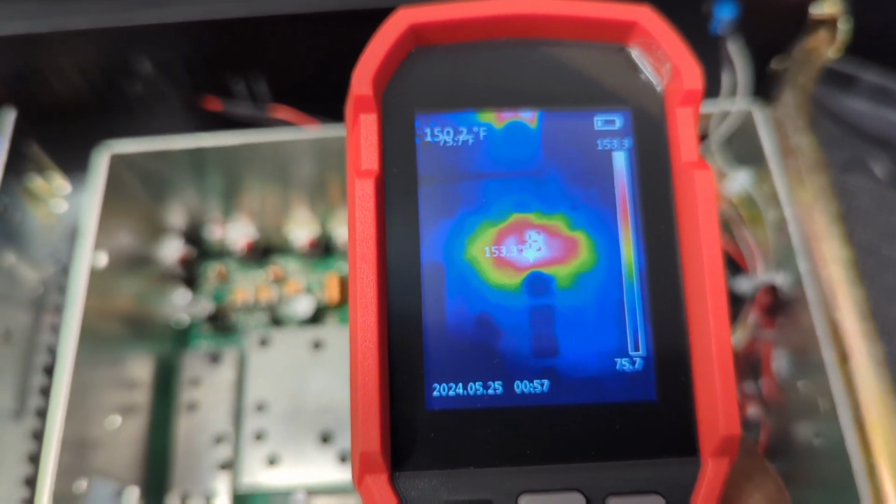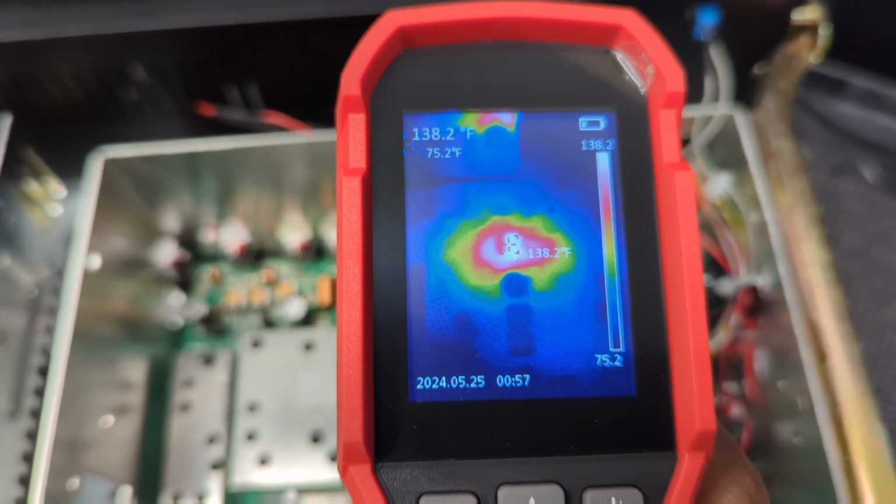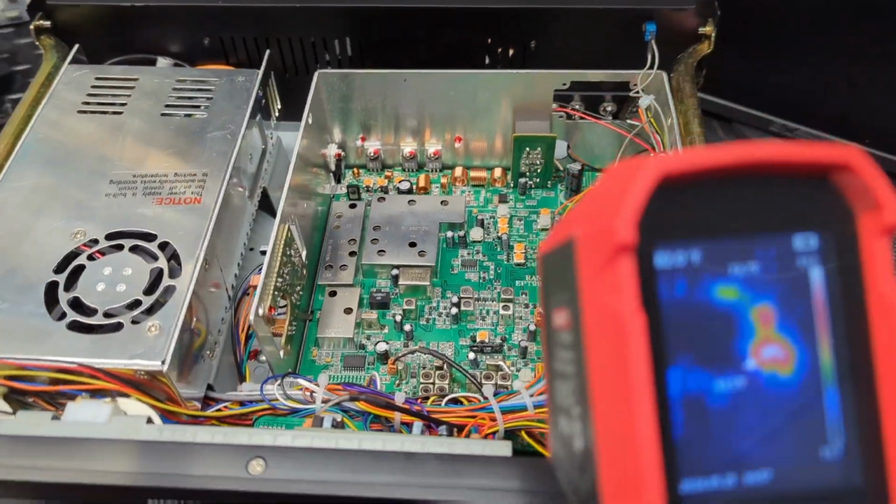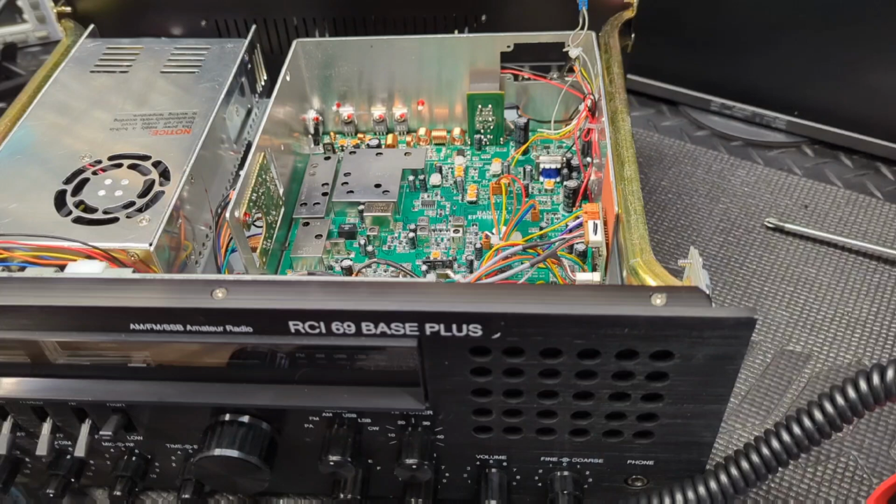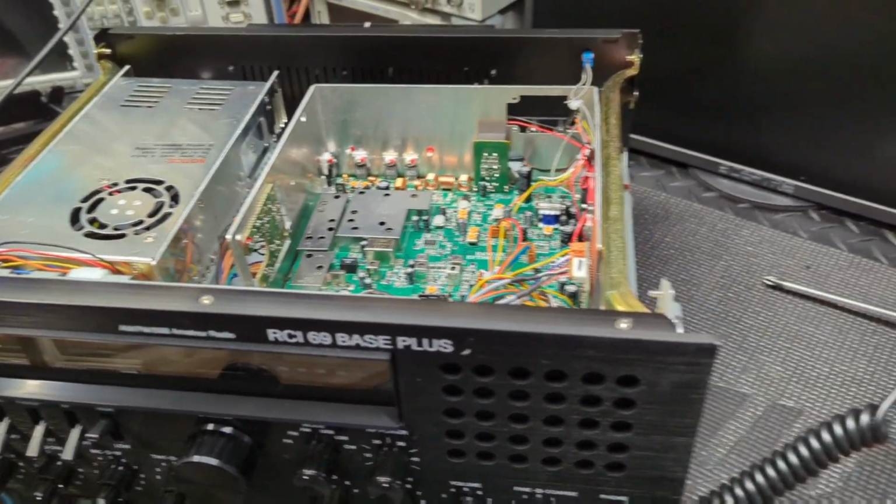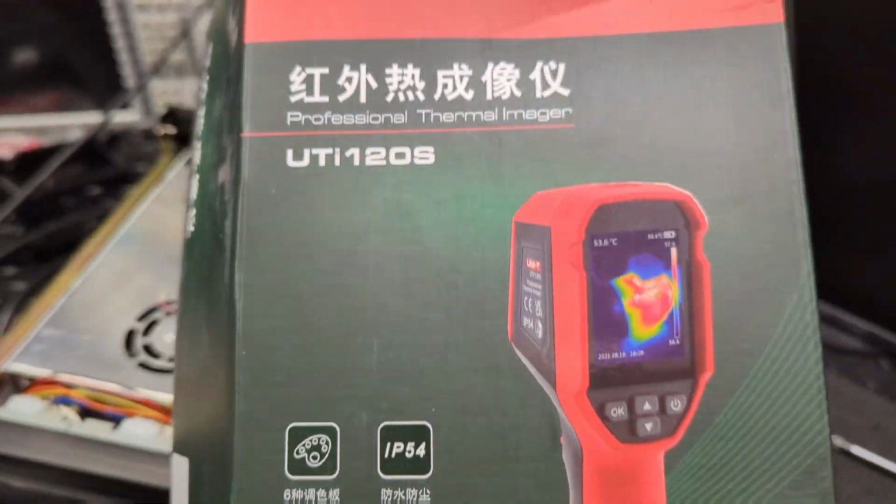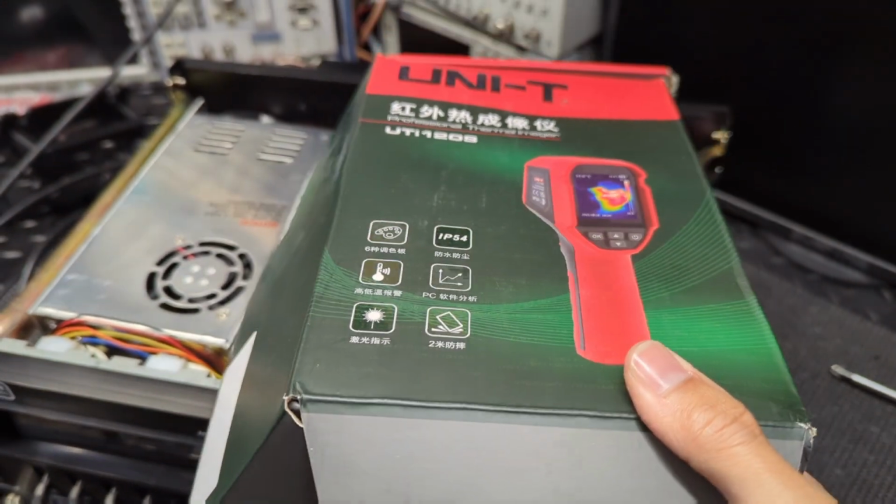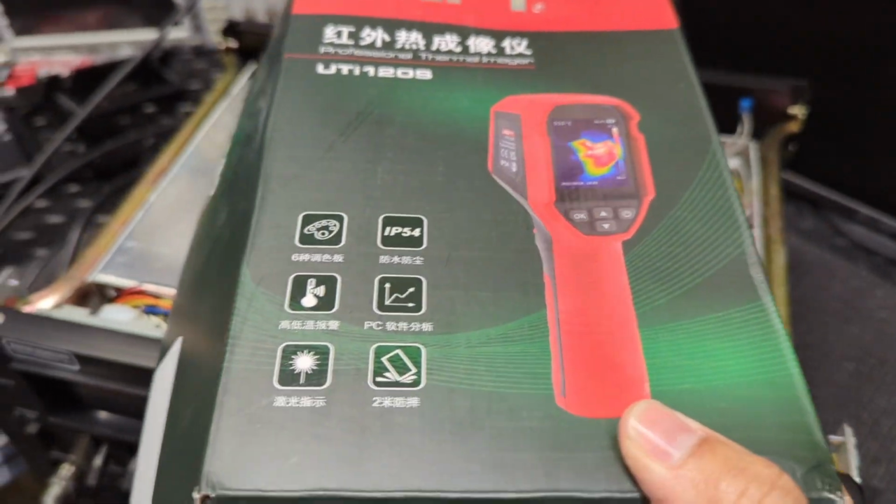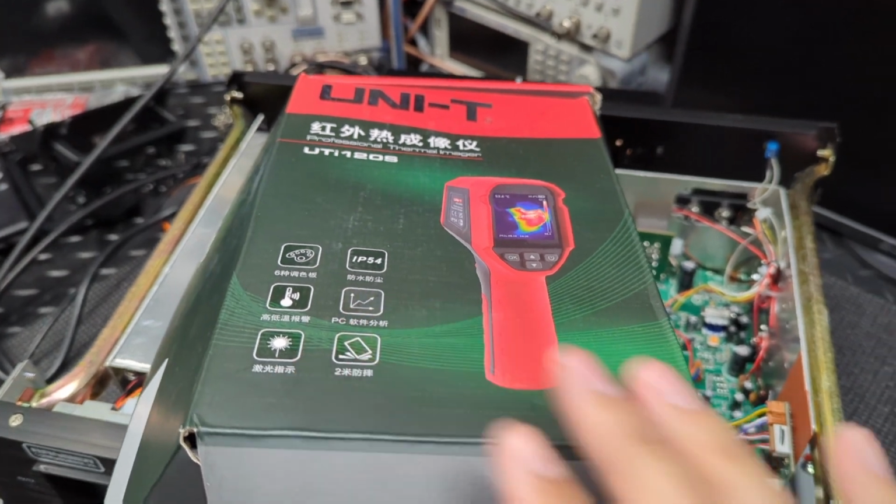Yeah, and as she starts coming down, you can see it starts spreading out now because the heat is getting dispersed on the board. So there we go, guys. Just a little bit of something different. Like I said before, I get sick of doing the same kind of stuff all the time. So hopefully you enjoyed that little demo on this thermal imager. I was excited to finally get one. I've been wanting one for a while. I've had this for a while, and I just couldn't find a really good way to show it on video. So I finally got around to doing that.